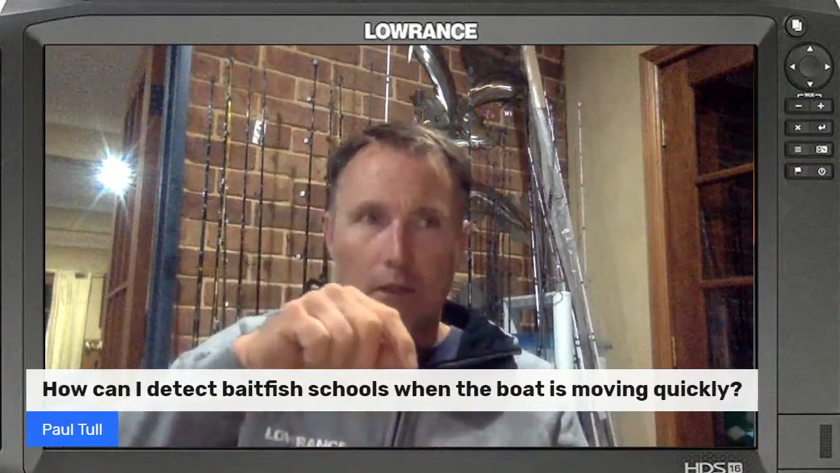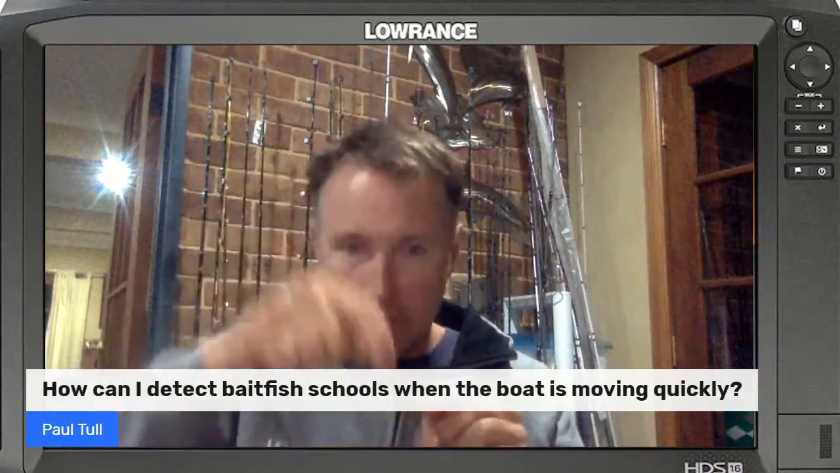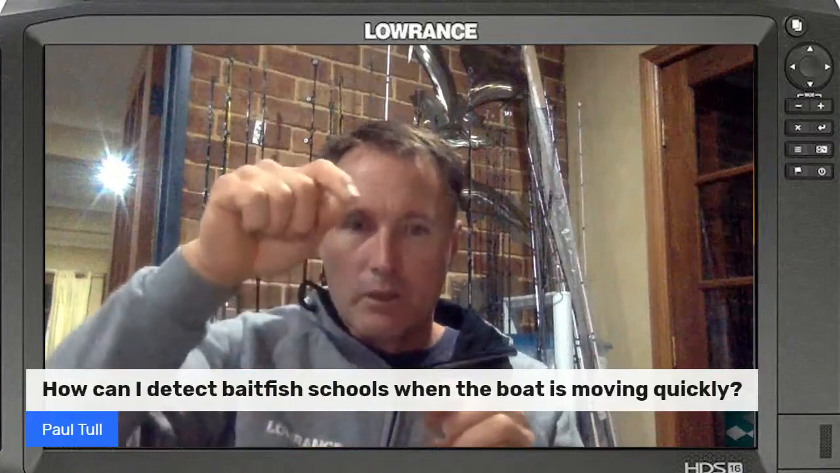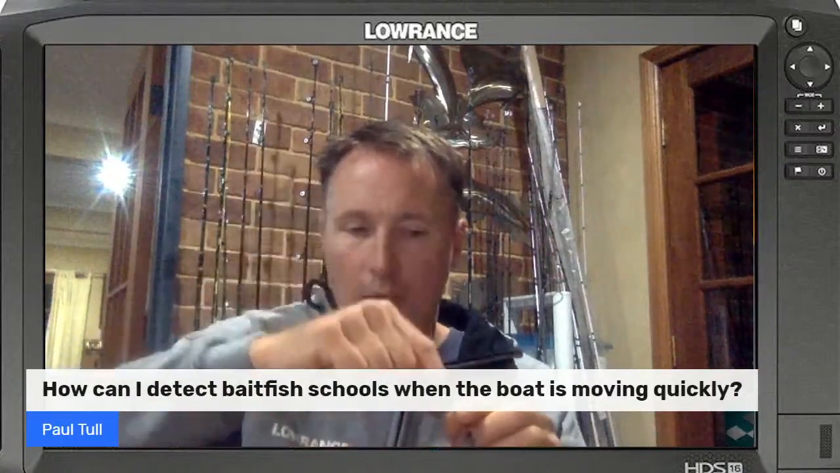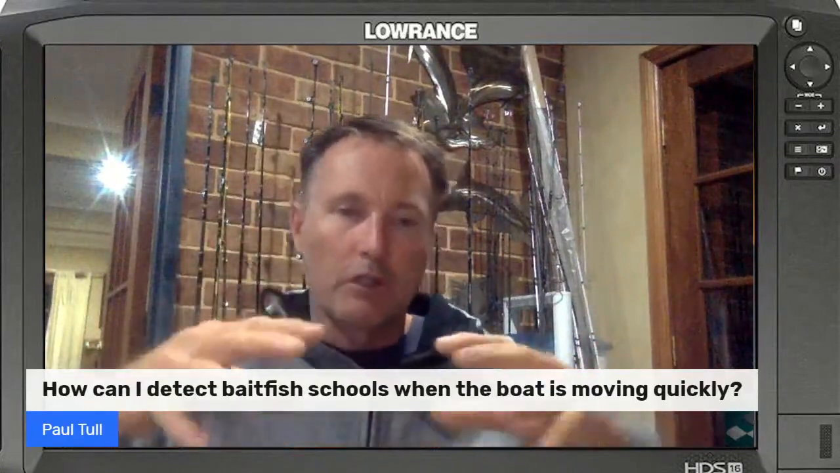But you've got to remember your sonar ping does not go any faster when you're flying along. Your sonar hits the bottom and comes back up, so you're only marking every so often. So when you slow down, then you can really create that picture that you want to see.